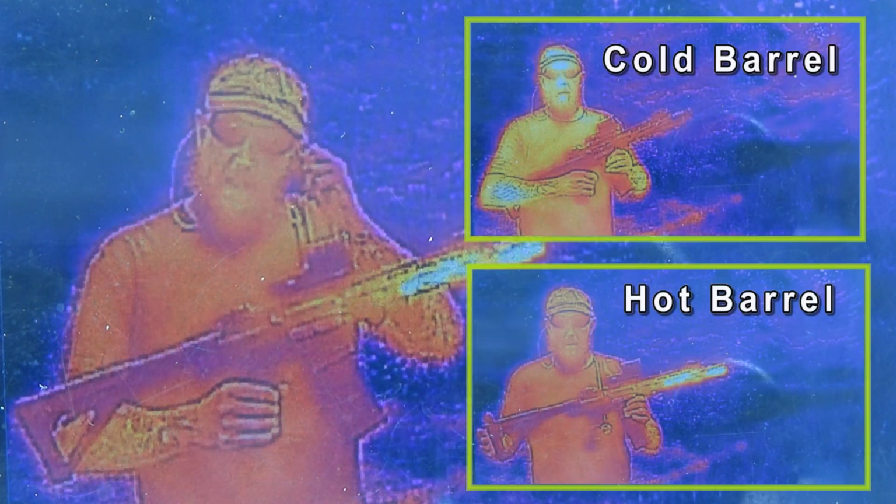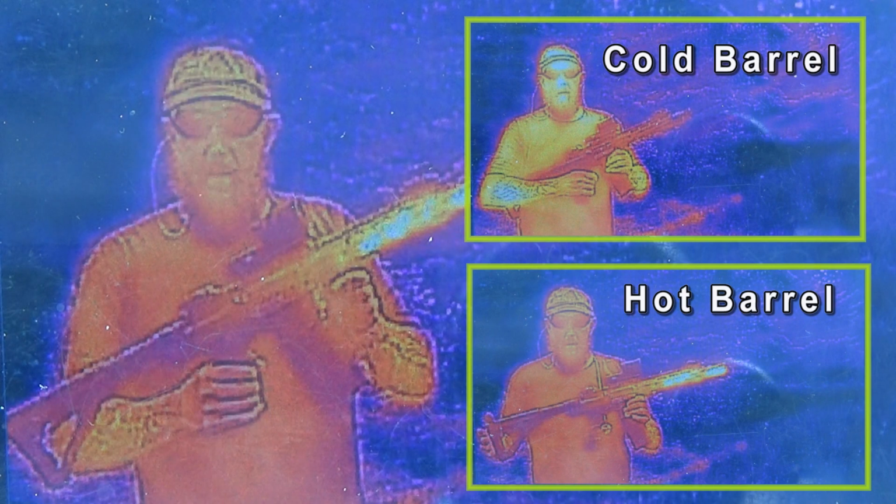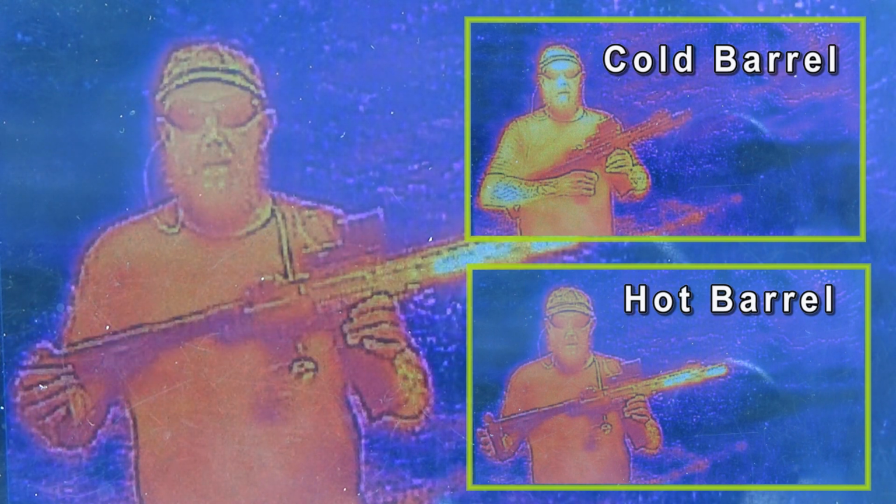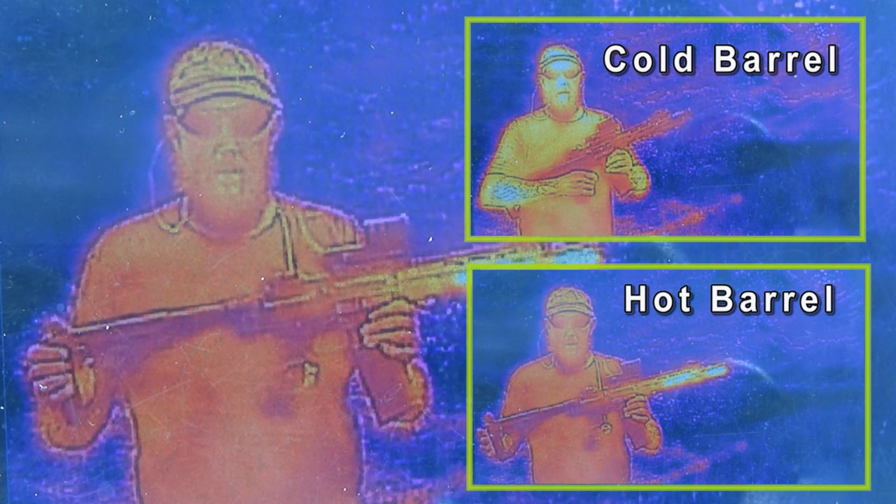Forgot I had some steel downrange. Love to hear that noise hitting the shootsteel.com targets. So that's 30 rounds fired. I'll take a still shot of the before, and I'll take a still shot from right now so you can see the difference in the gun, what it looks like before when it's cold, and then again after firing 30 rounds.